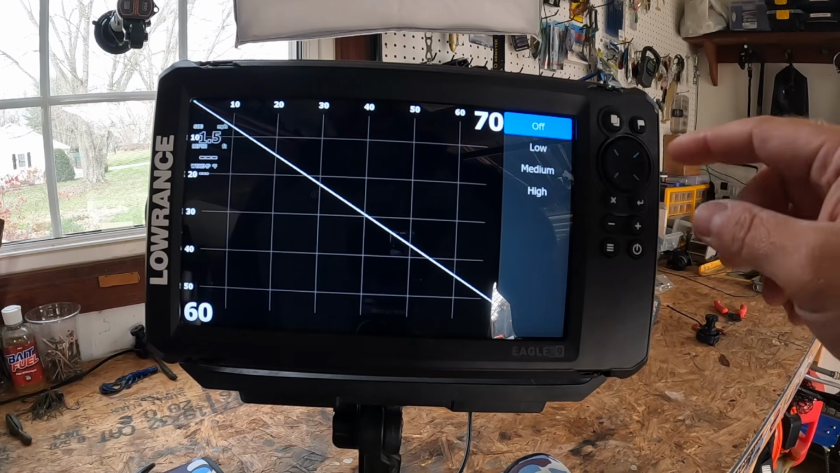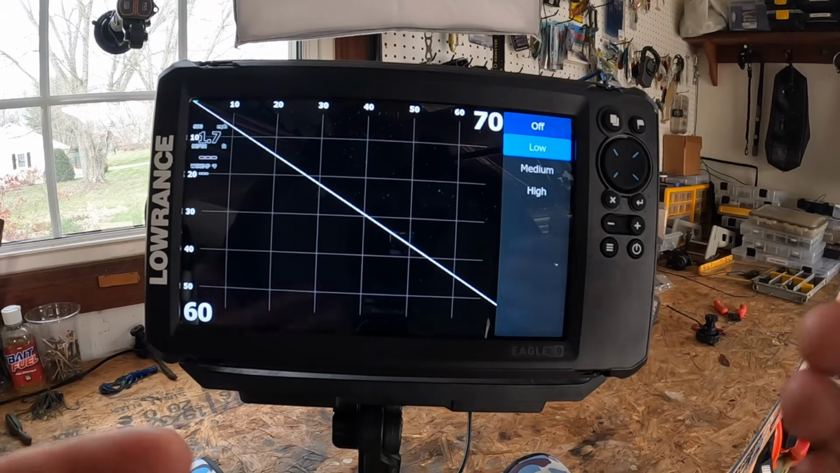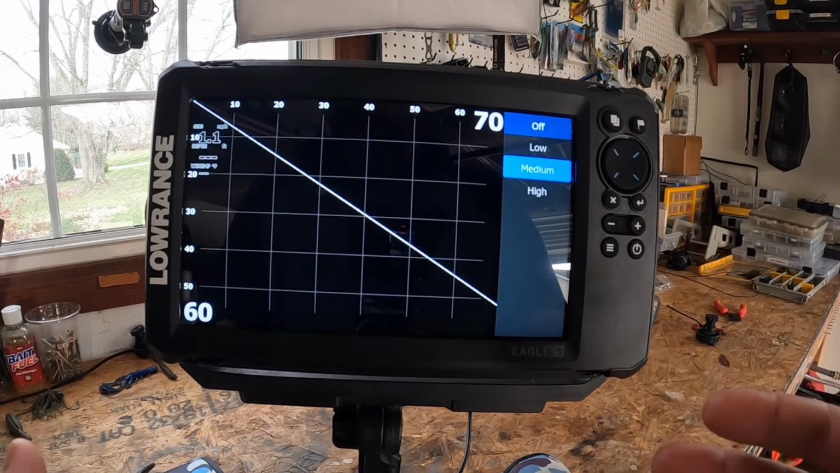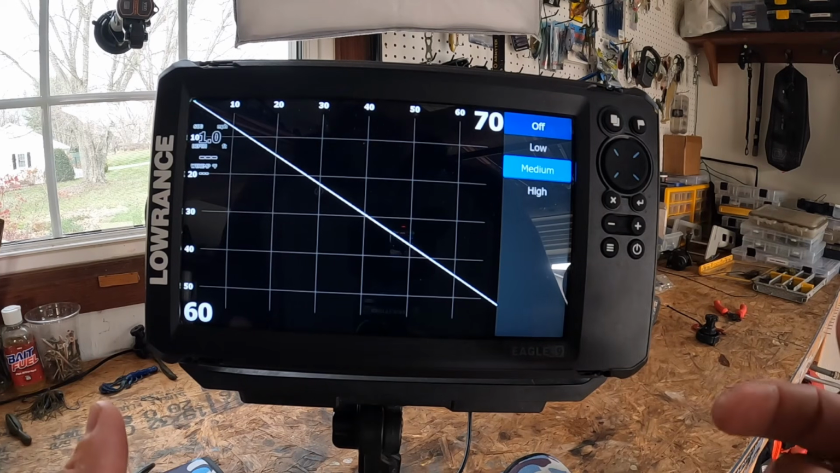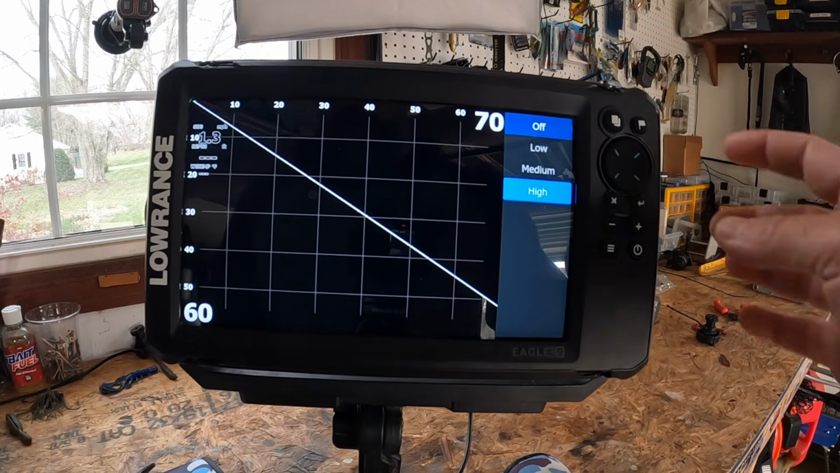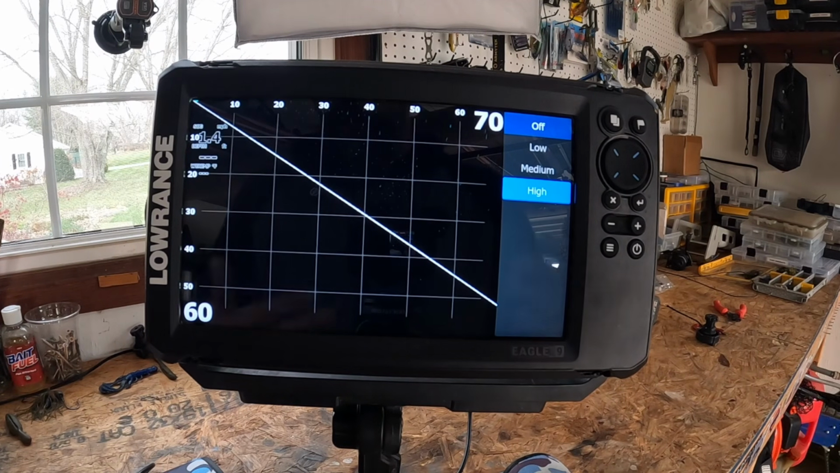Then you're going to get low. Low is going to cut a little bit of the clutter, but it still shows the important stuff in the top few feet. Medium is going to be great for choppy days. It hides the surface junk, but you'll lose some shallow fish. And then high is going to be max cleanup, right? Perfect for rough water or fast moving. You won't see bait or fish right under the surface.